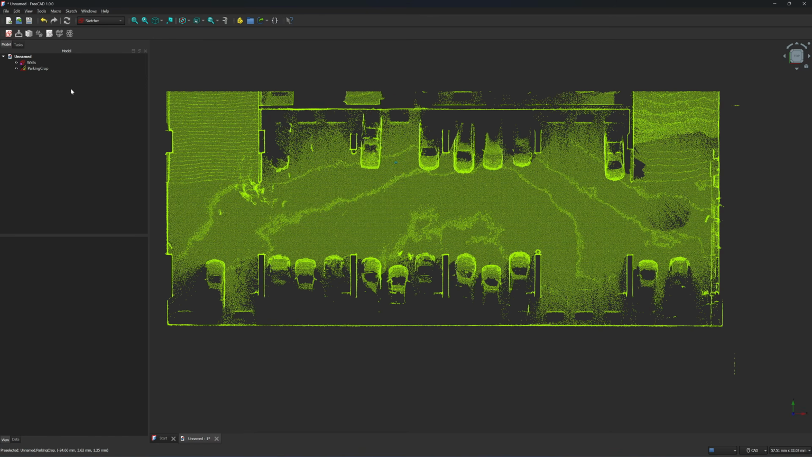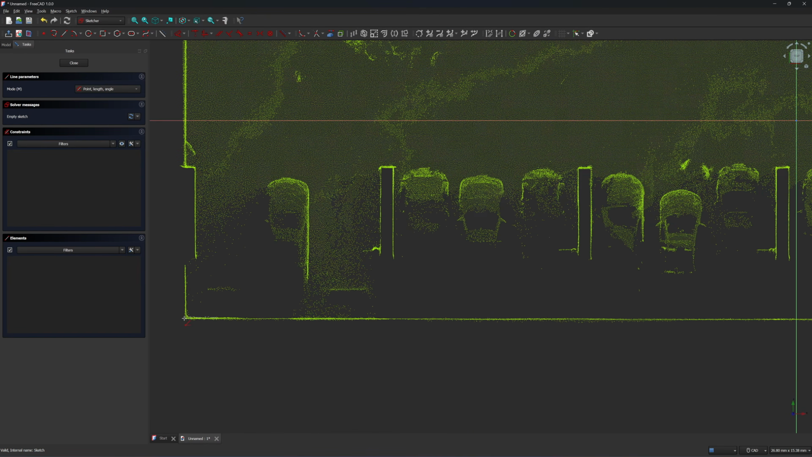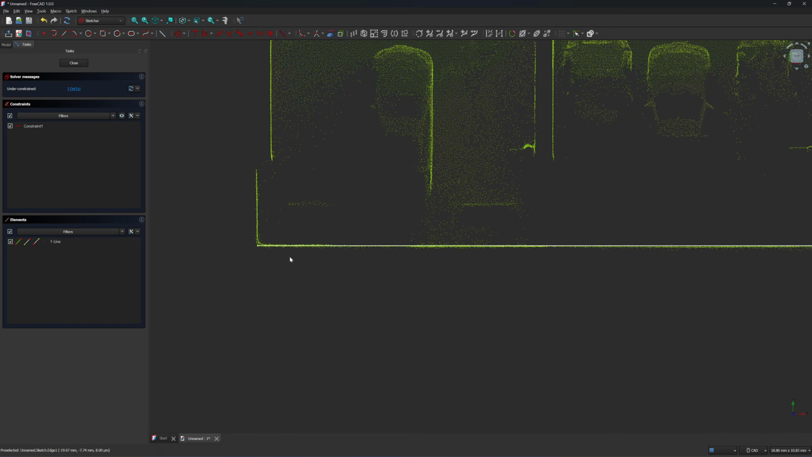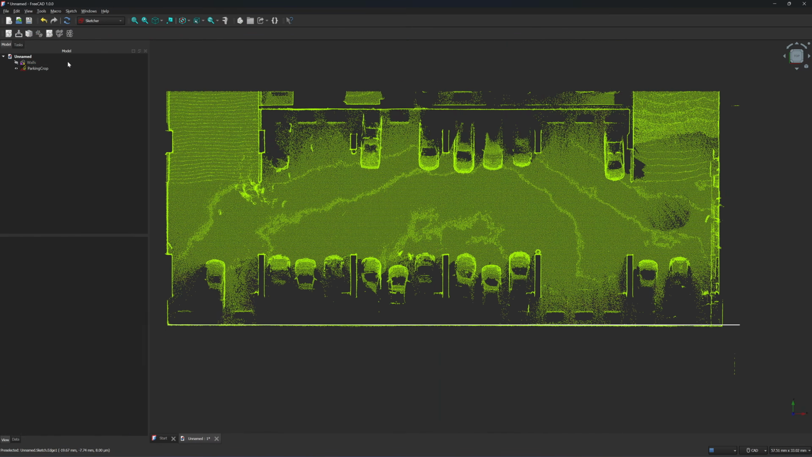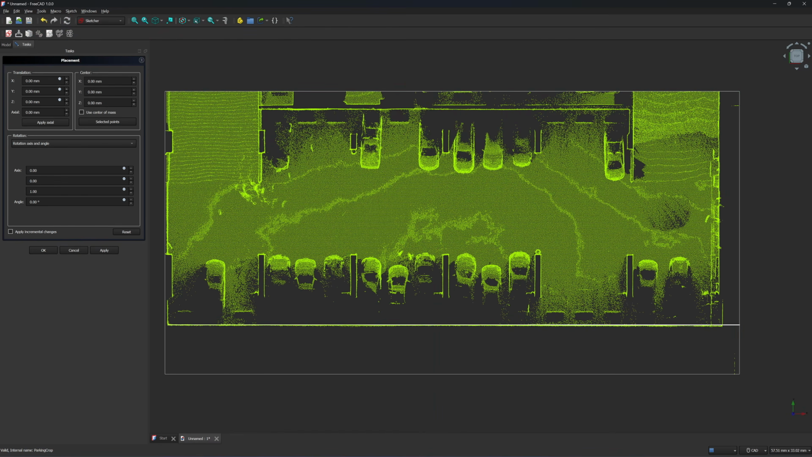And next I'm going to create a horizontal line from this point to this point. Our wall is not aligned properly to the horizontal, so I will rotate it. I click on the placement, and this is the rotation axis that you can do X, Y, and Z. I'm going to rotate on the Z axis, so there's number 1 there.